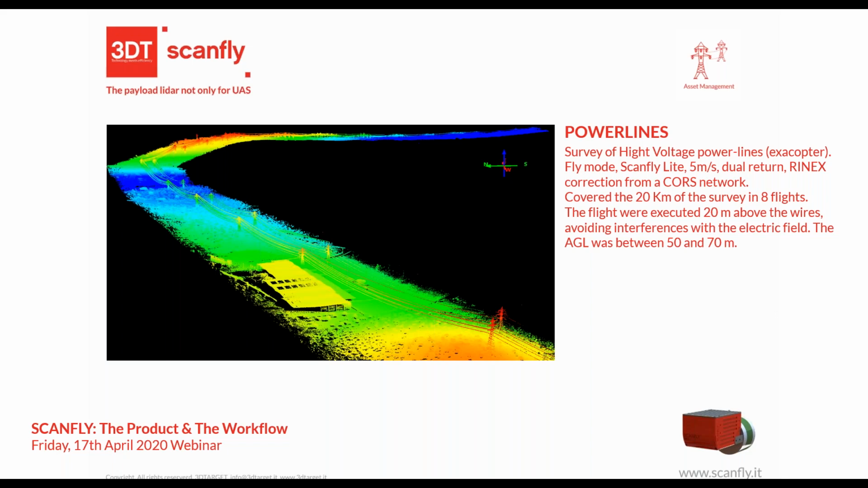So the project is more or less about 20 kilometers, made with 8 flights, and the flight AGL, the altitude, is 20 meters above the wires. This is for avoiding electrical interferences, and to have the right resolution. So the ground distance is more or less 50 up to 70 meters.